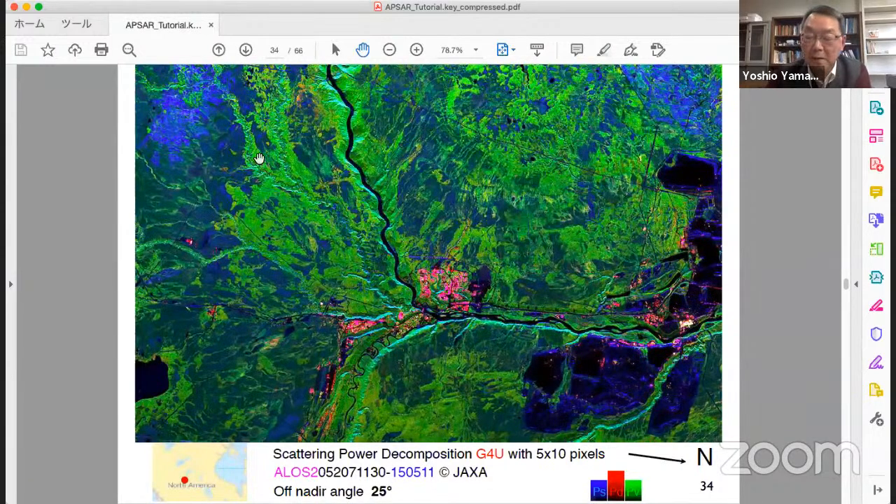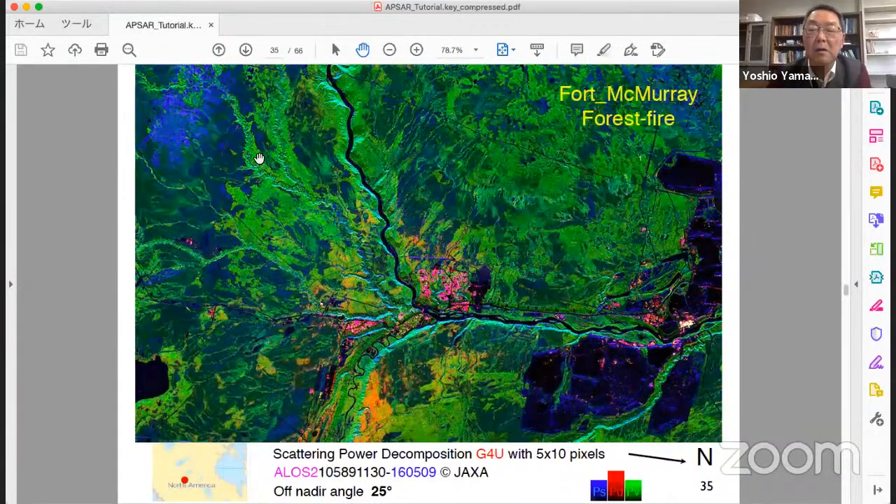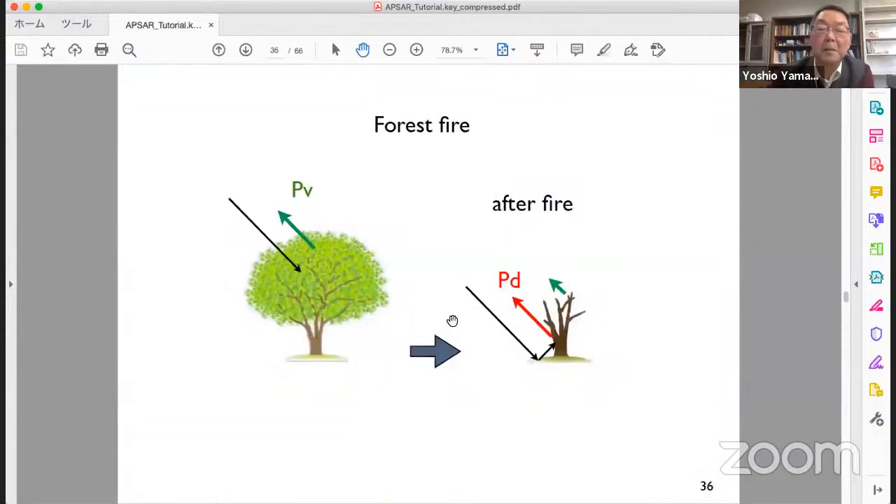But unfortunately, there was a big forest fire. The color changed to orange, like this. Burnt area exhibits orange color. This is because, in normal situation, volume scattering PV is dominant in forest area.